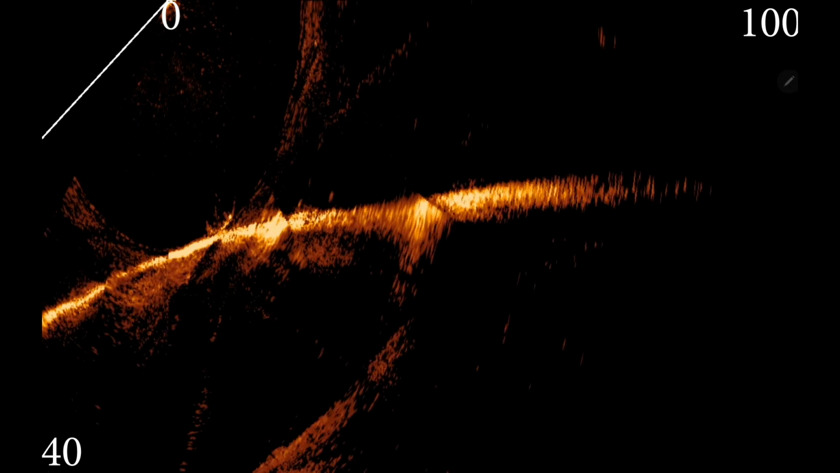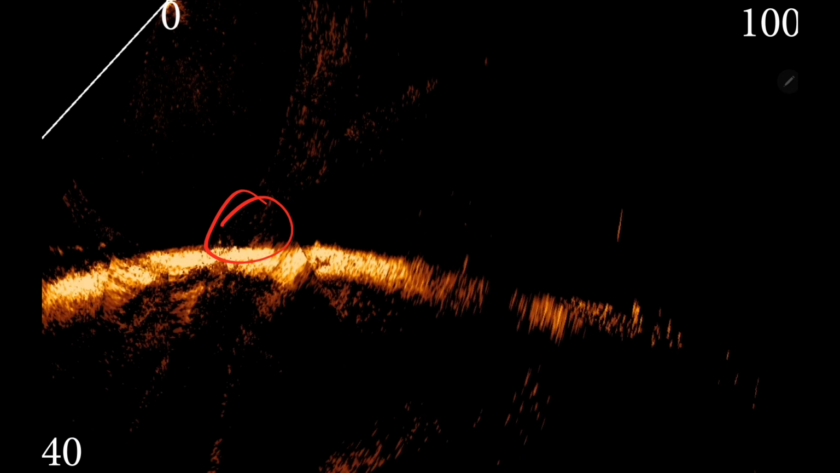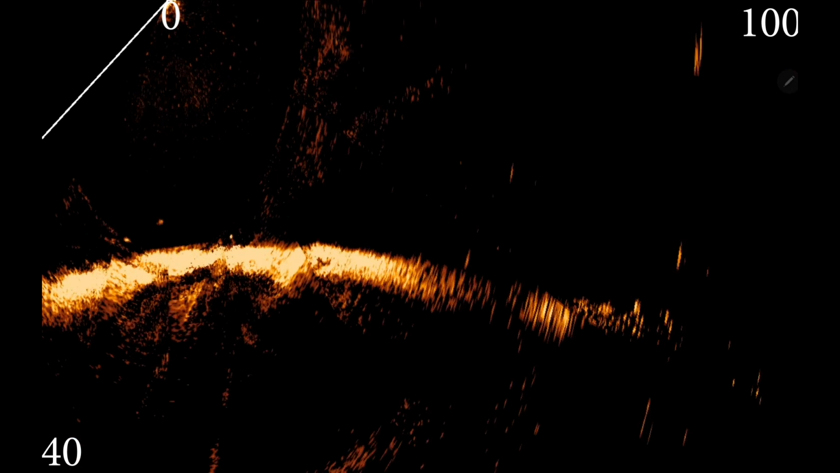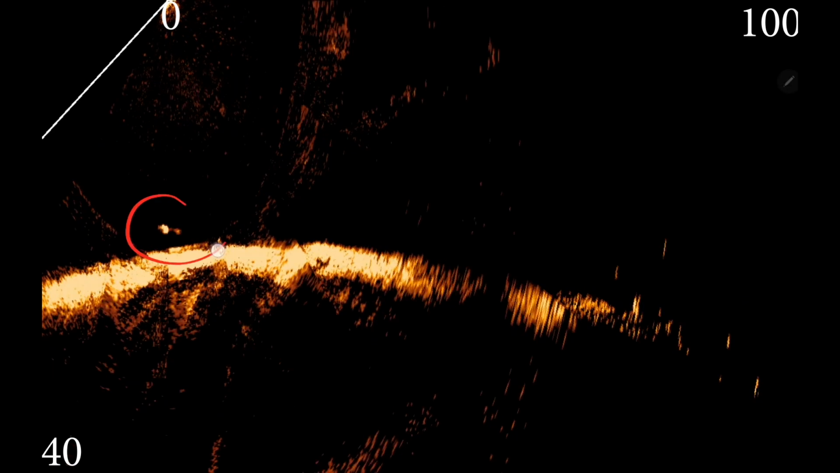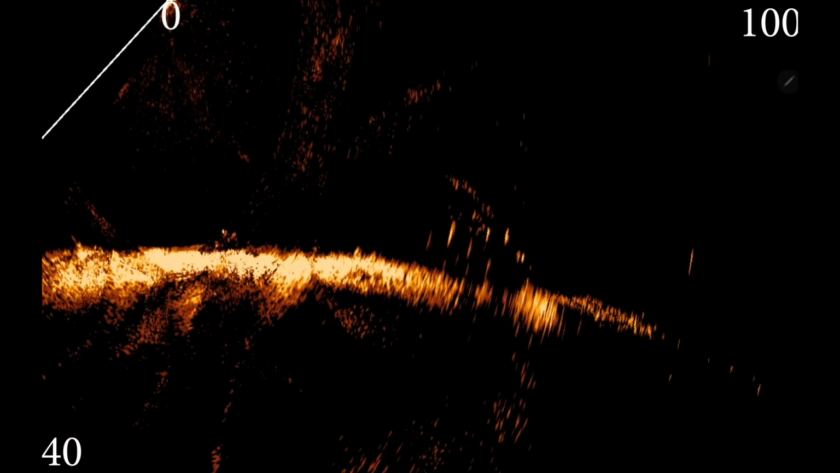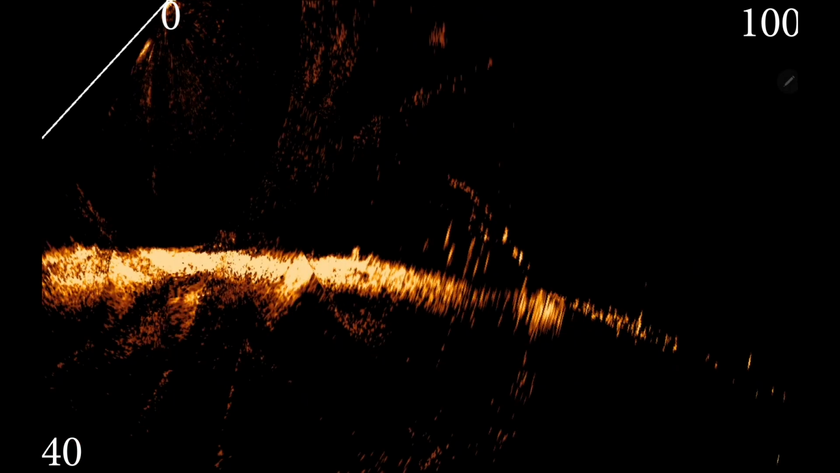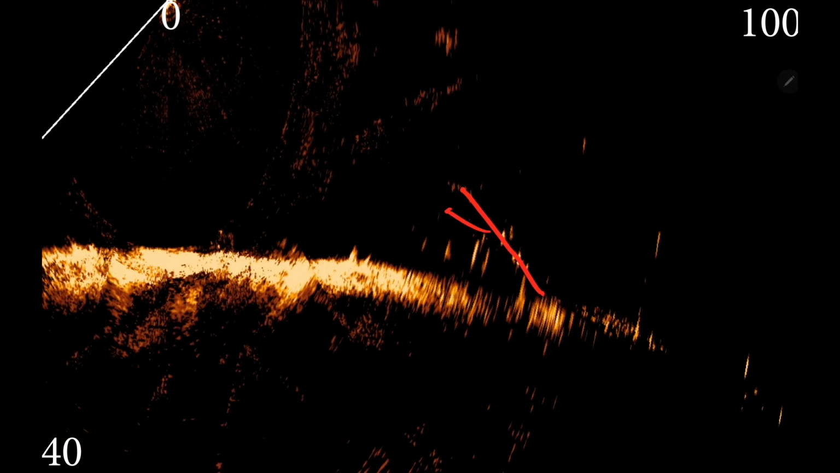Guys, I think we're still in the same little area. You can see the laydown is in this area right there. You can see these fish moving around. Some big fish too. Those are some good fish right there. I think this is a laydown as well. You can kind of see that laydown, but you can see all those fish up under it.